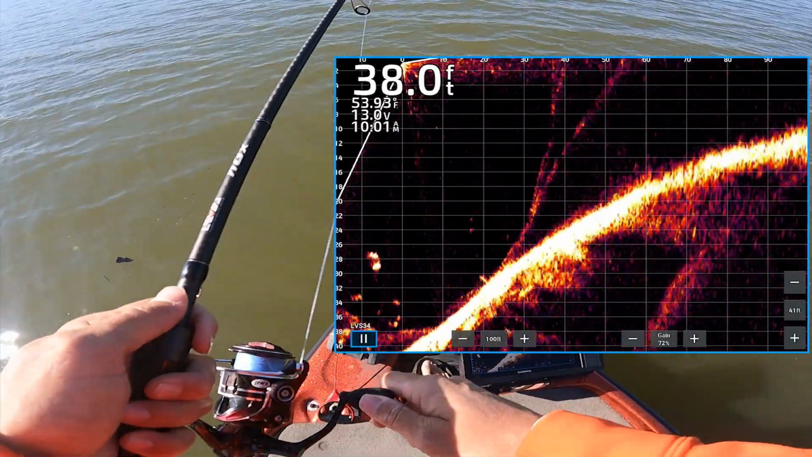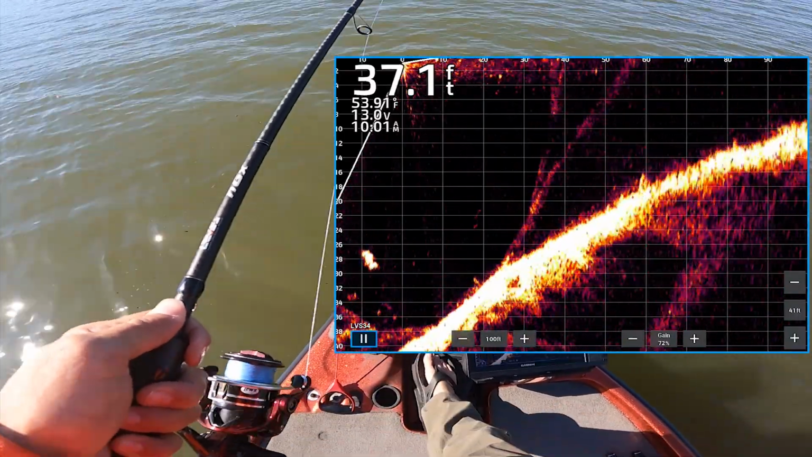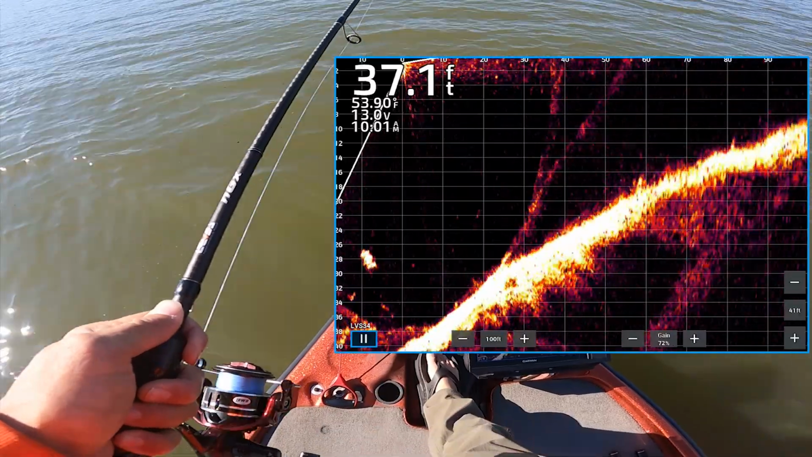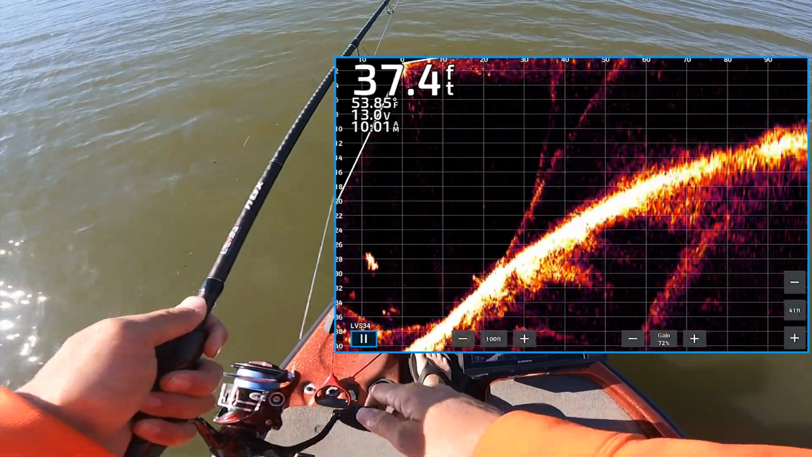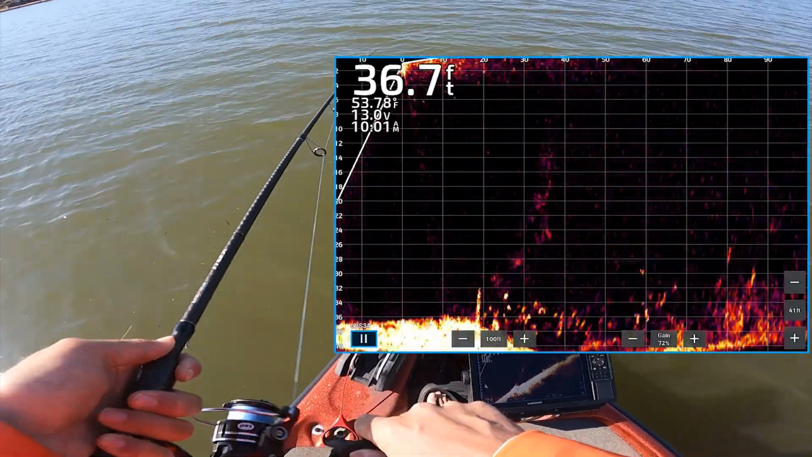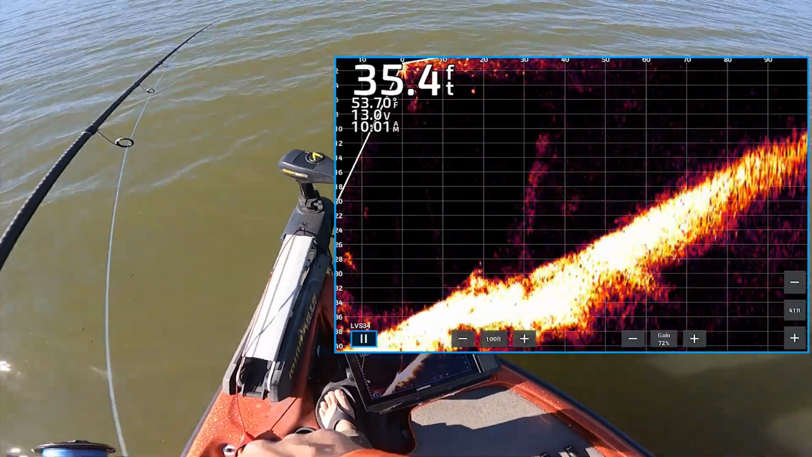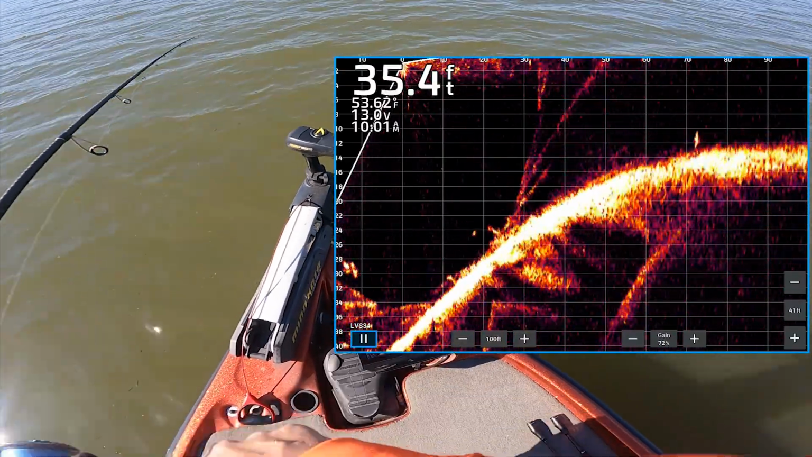I should probably be throwing an Alabama rig, just because it's bigger, has some flash with the sun. Fish might can see it. Water's dingy. Water is dingy. Now guys, I'm not gonna stay here too long. Man, this flat comes off here, it's pretty big. Okay, it is pretty big.